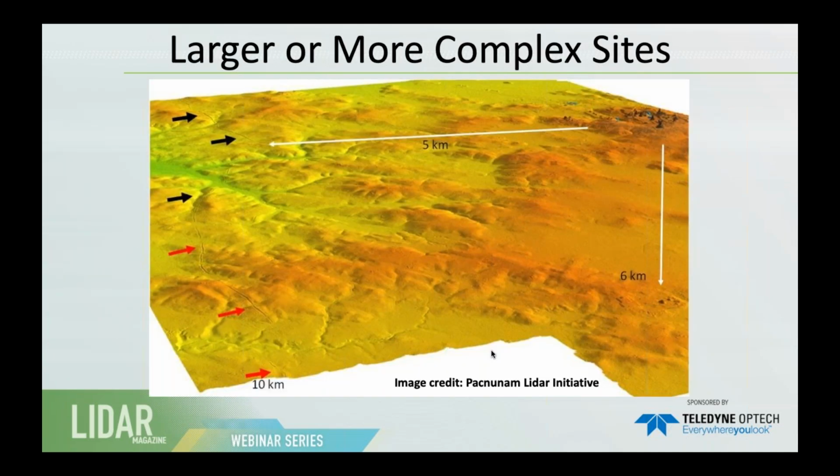Another example, going back to the city of Tikal. About 5 kilometers from the center of the city, we have this structure that comes along, which I have highlighted with red and black arrows. This is not a road, this is actually a ditch and rampart system, in other words, a wall. This wall was built for protection.